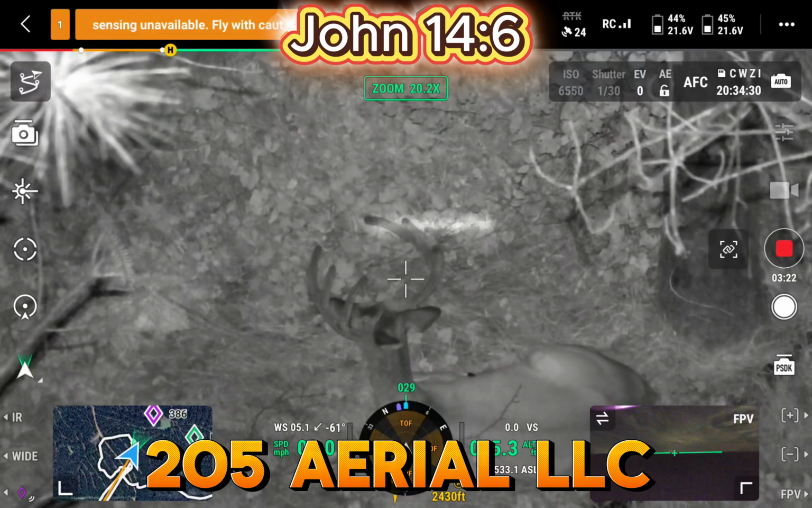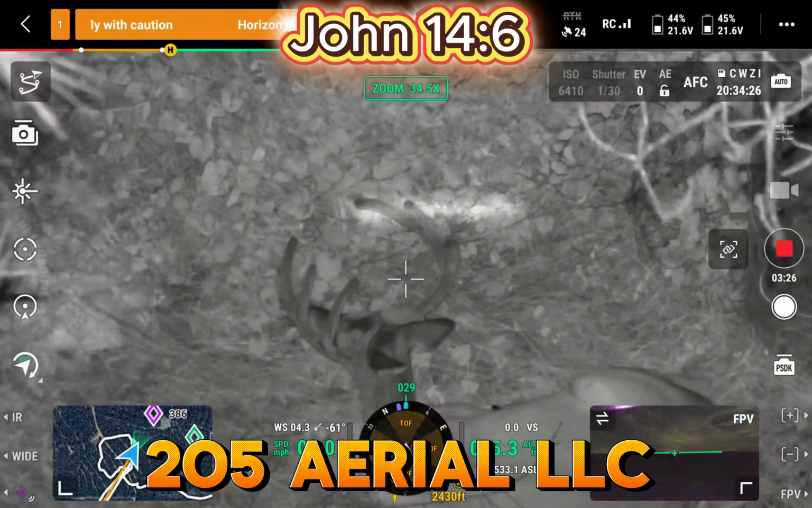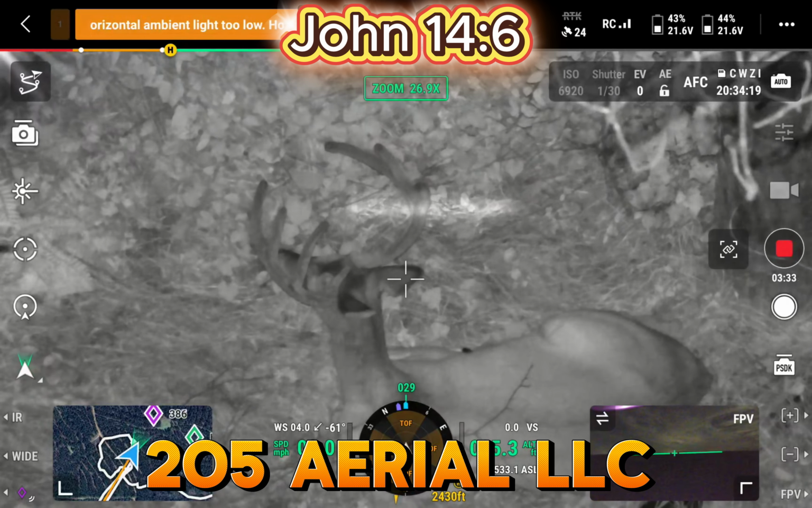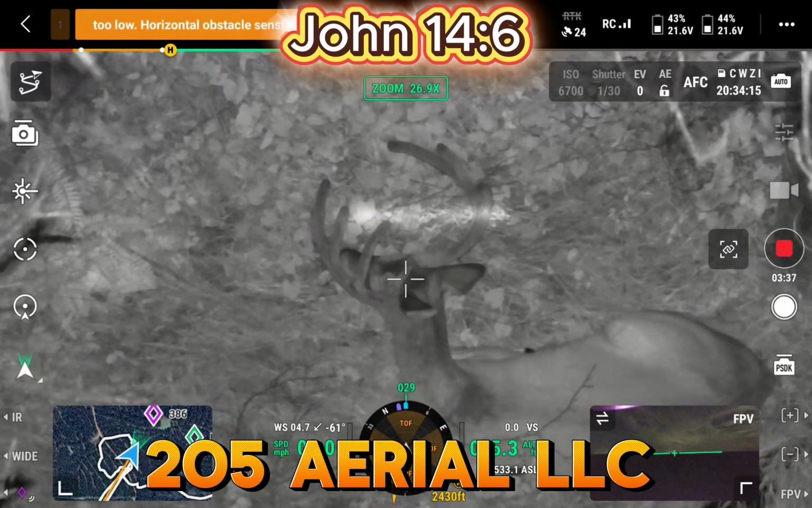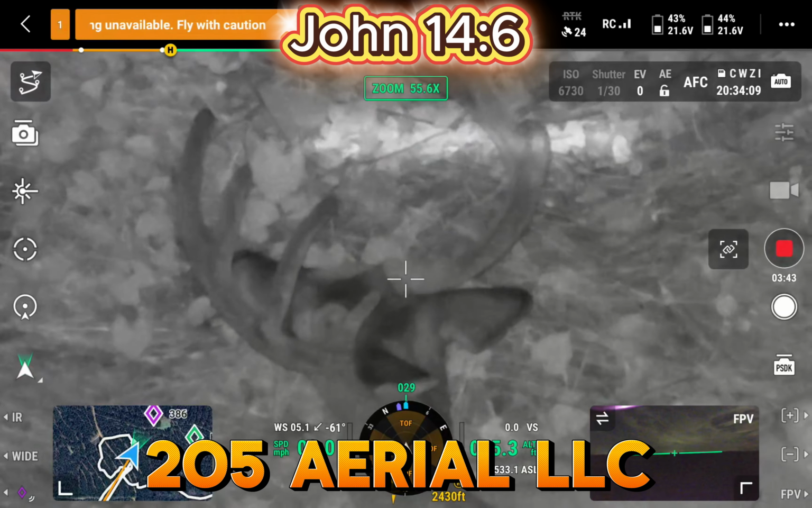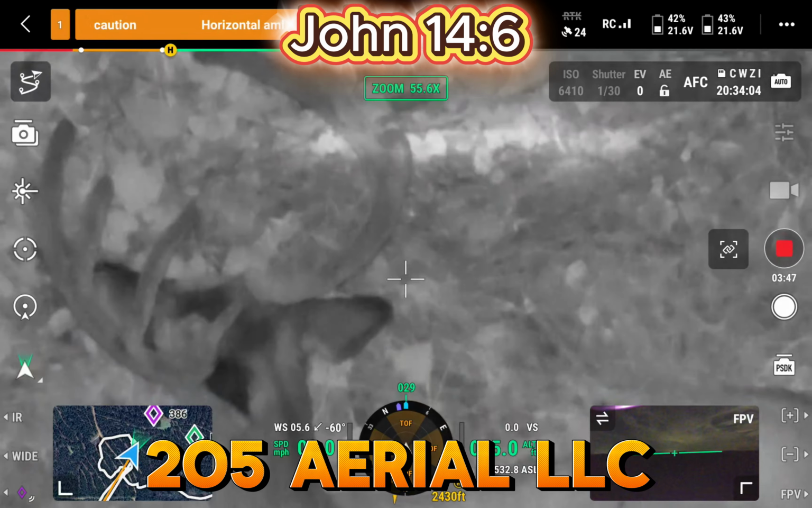Oh, that's a good picture. Okay. Just watch him for a second, see if he turns his head. It's a good looking buck. 1, 2, 3, 4, 7, 8. 8-point.